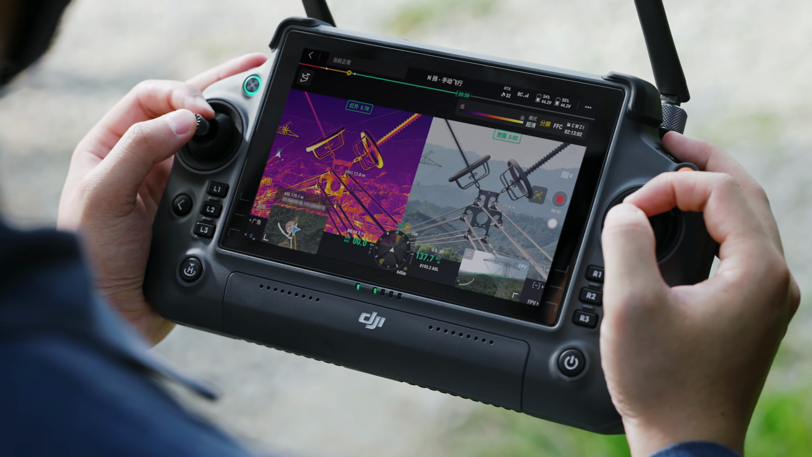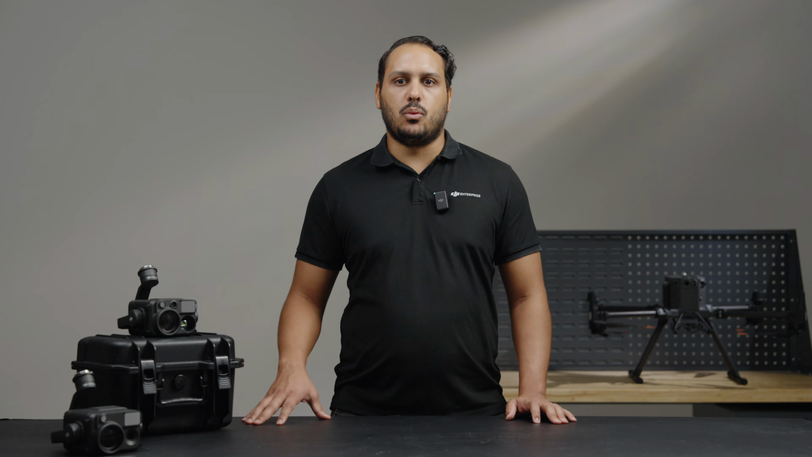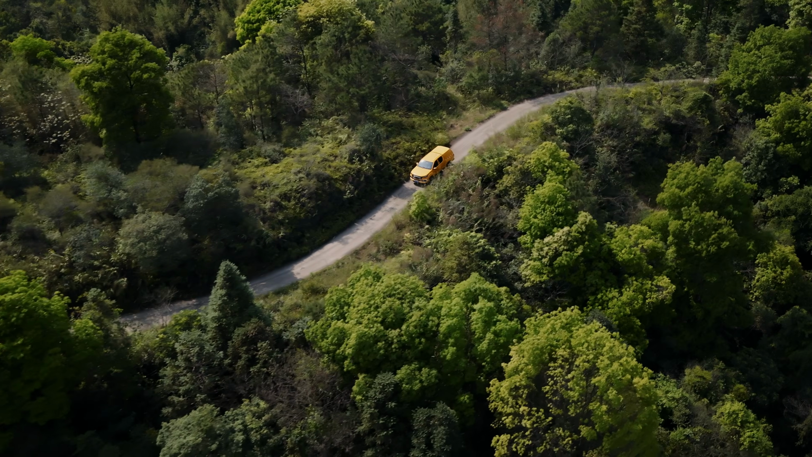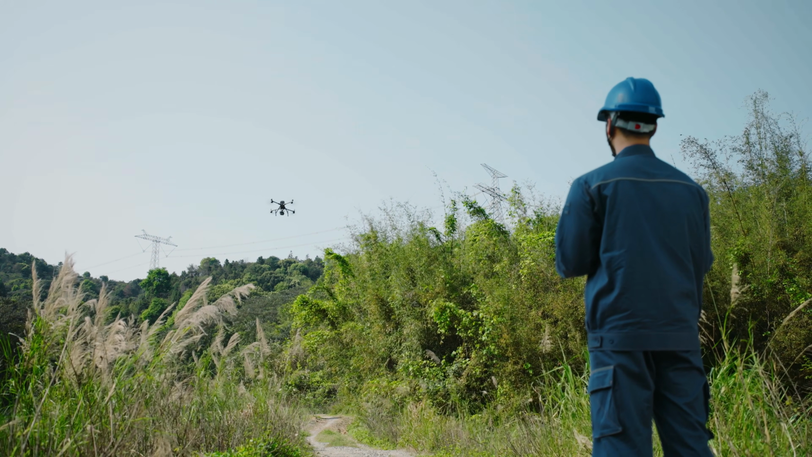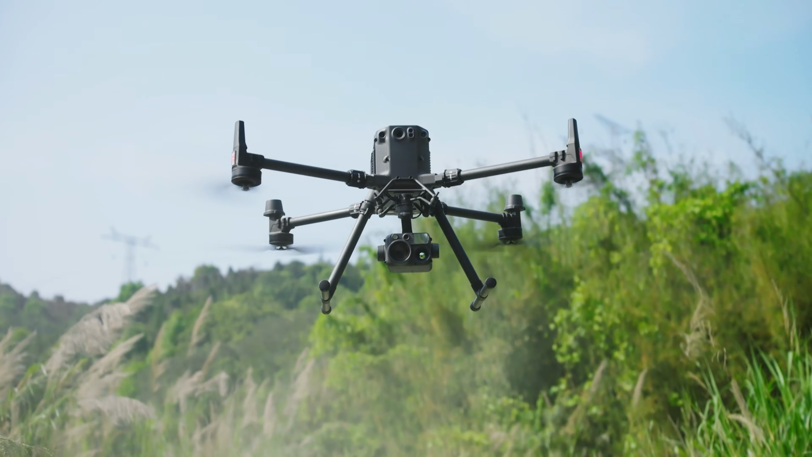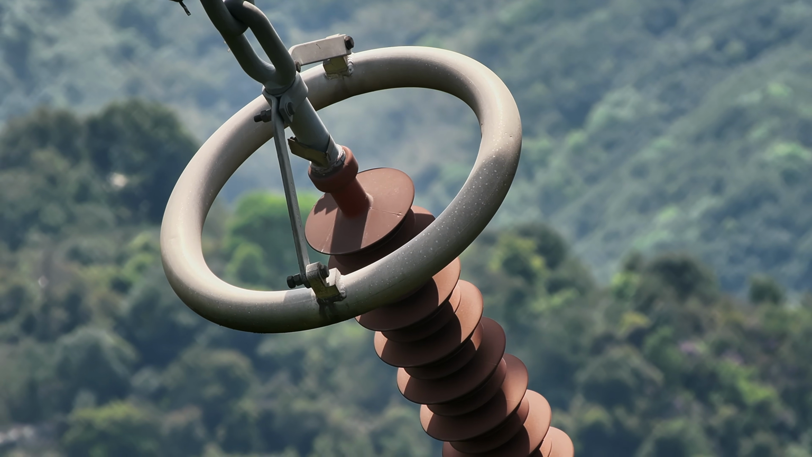Now, let's talk about the image stabilization algorithm feature. This allows presenting an optimized video quality when performing precise inspections, for example, power line inspections. When strong winds blow through the power pylons, the inspection targets such as connections or insulators will shake, potentially affecting the image capture. Using an AI algorithm, this feature will identify the observed objects and keep them in the center of the screen, allowing users to complete inspection missions more efficiently and accurately.